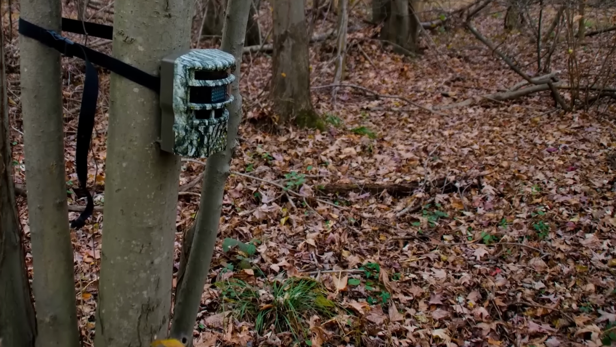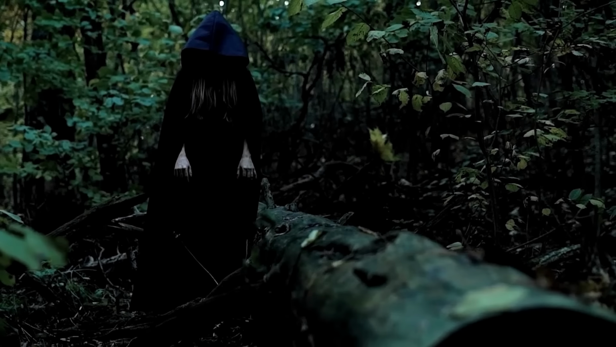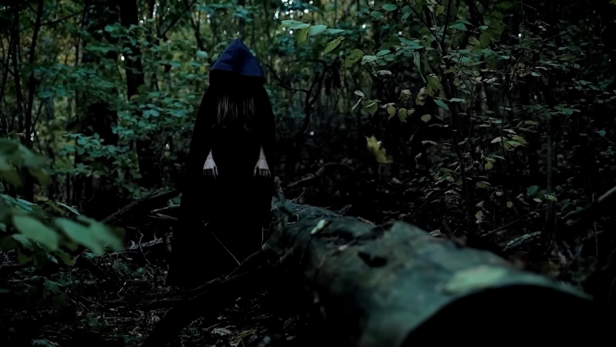Trail cameras are fantastic for capturing the unseen mysteries of the woods, but sometimes they reveal things we weren't meant to witness. In this nighttime trail camera footage, a group of deer stands attentively, clearly spooked by something lurking in the dark ahead. Suddenly, a shadowy figure emerges, its body reflecting the light from the trail camera.